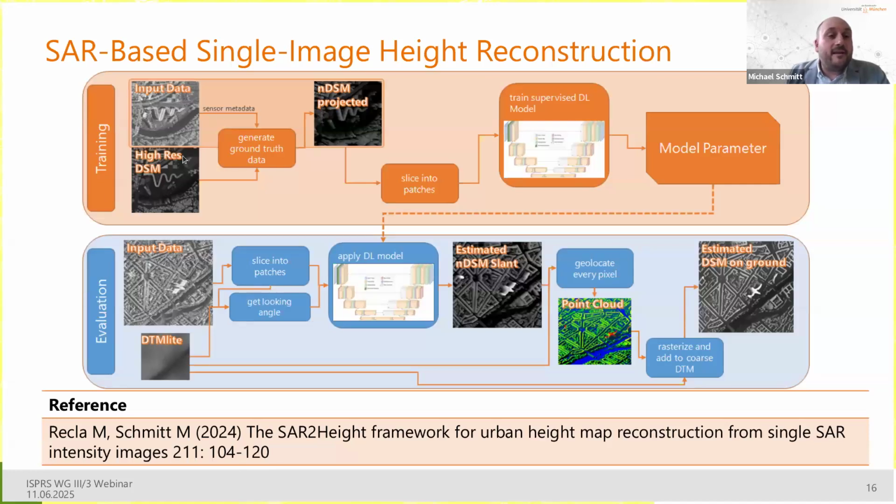So if we start in the training stage here, what we have is some input data in the SAR native slant range geometry and some digital surface model as, let's say, target or ground truth. That has to be projected into this SAR view to generate these projected annotations and to pair these images with the projected height data. Then in order to fit the stuff onto GPUs and do mini batch processing, you have to slice everything into patches, and then you can train your supervised model, in our case, the improved UNet.